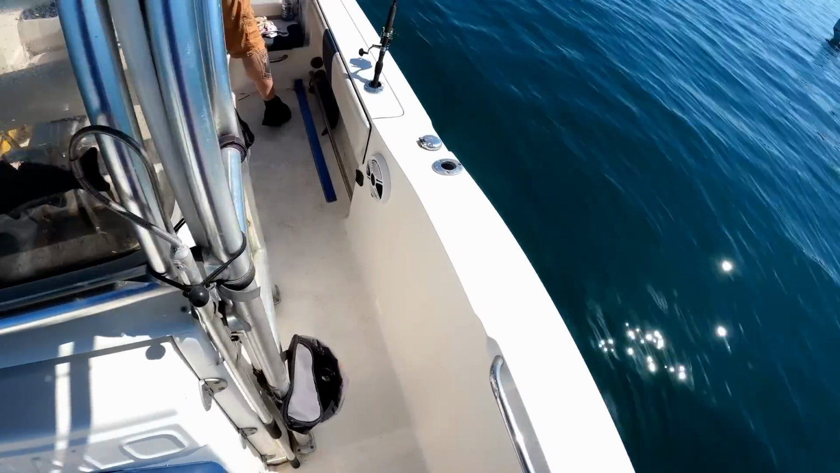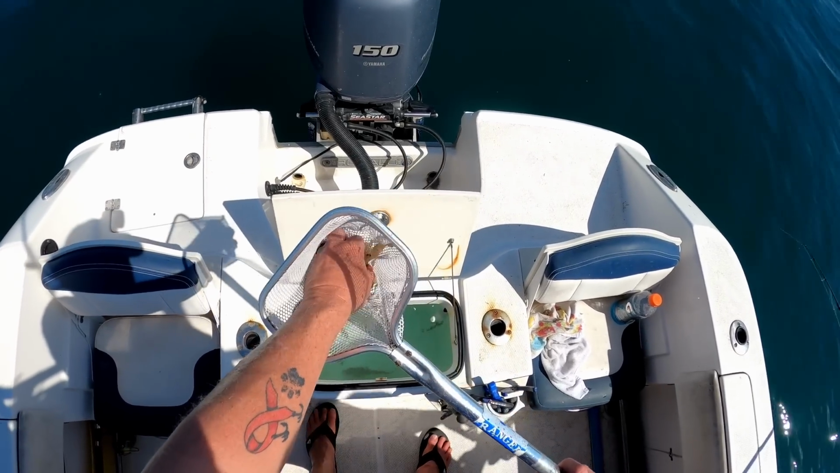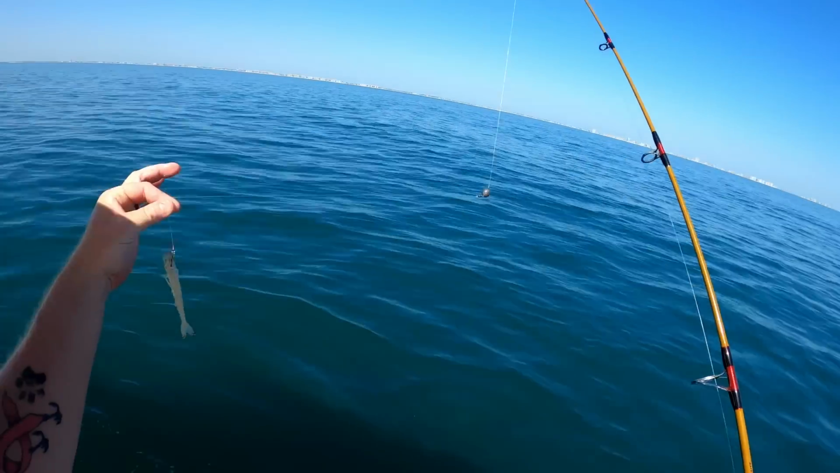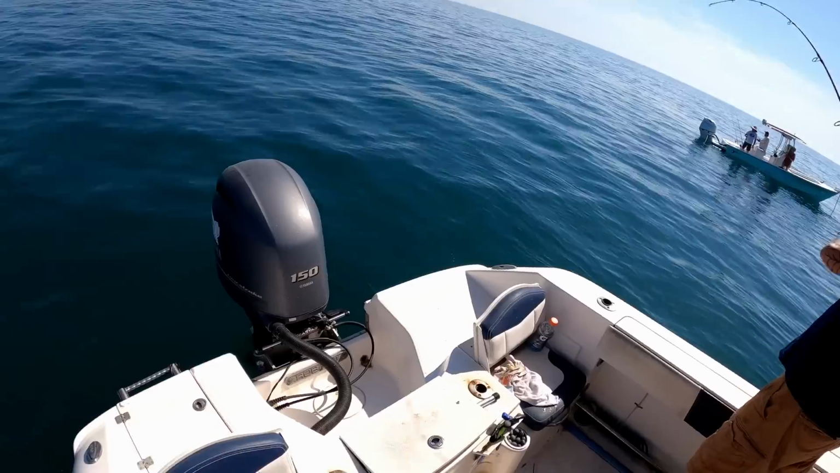Sorry, punkies. She likes being over there in the shade. This is pretty much all the shrimp we got left, so we're almost done here. And guys, this is all we're doing: little 3/0 Mustad inline circle hook, little 1.5 ounce weight, 30-pound leader, because those things do have some teeth.